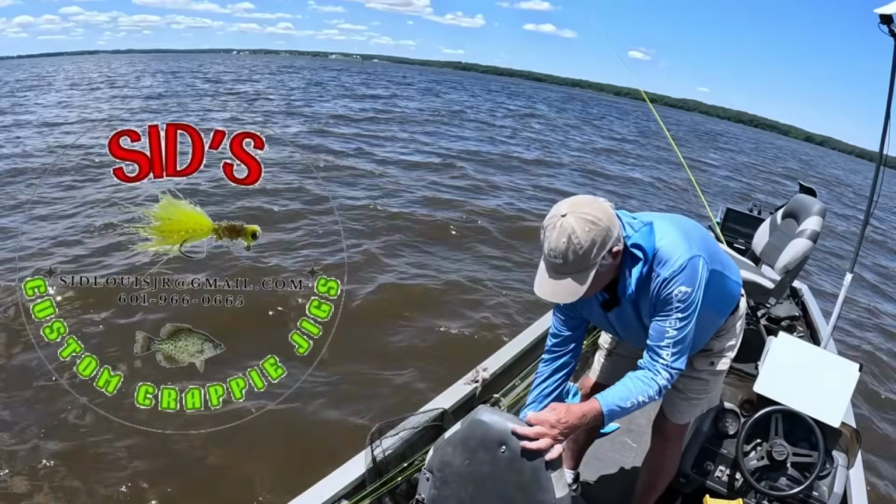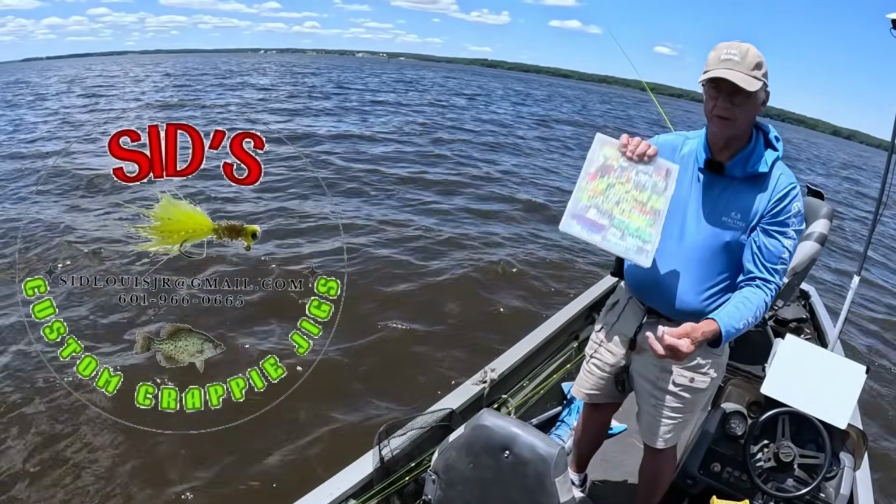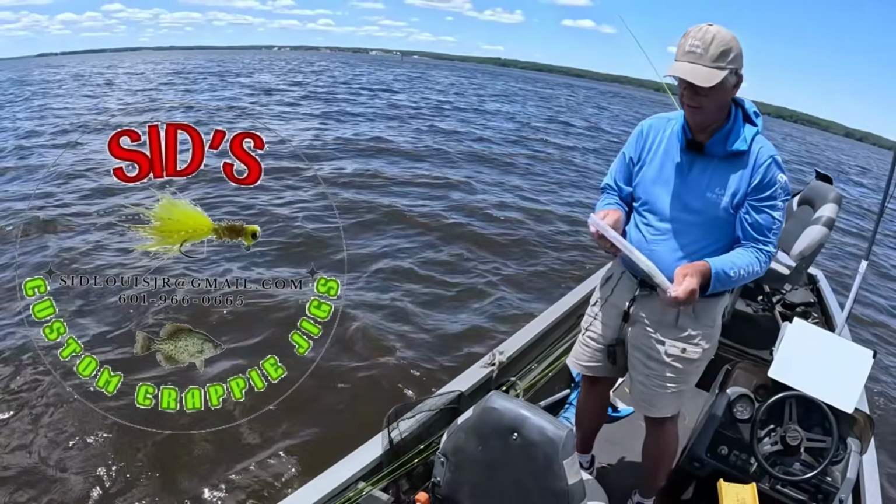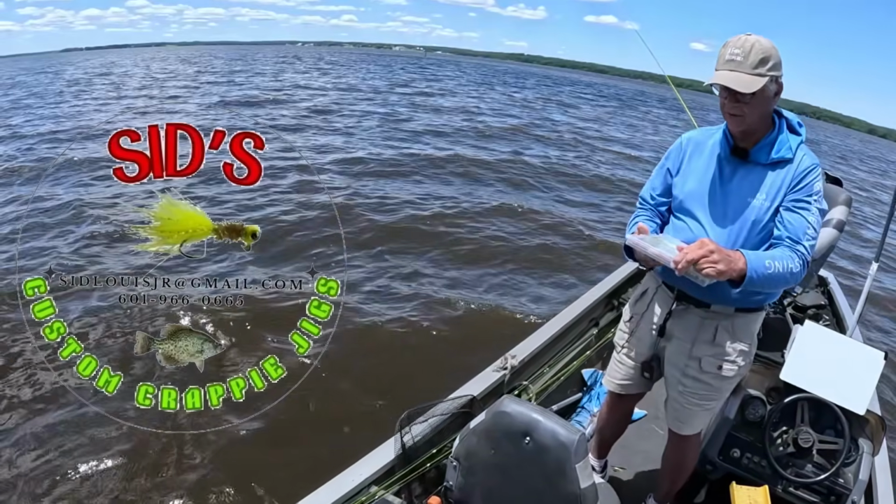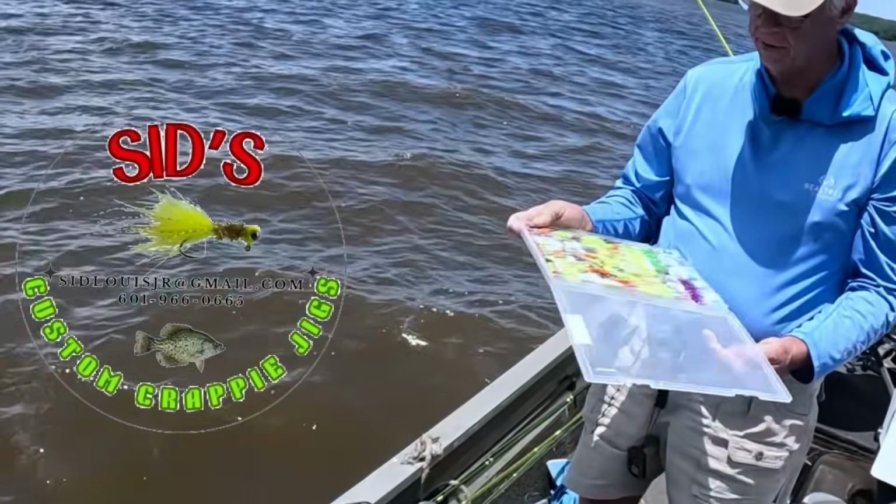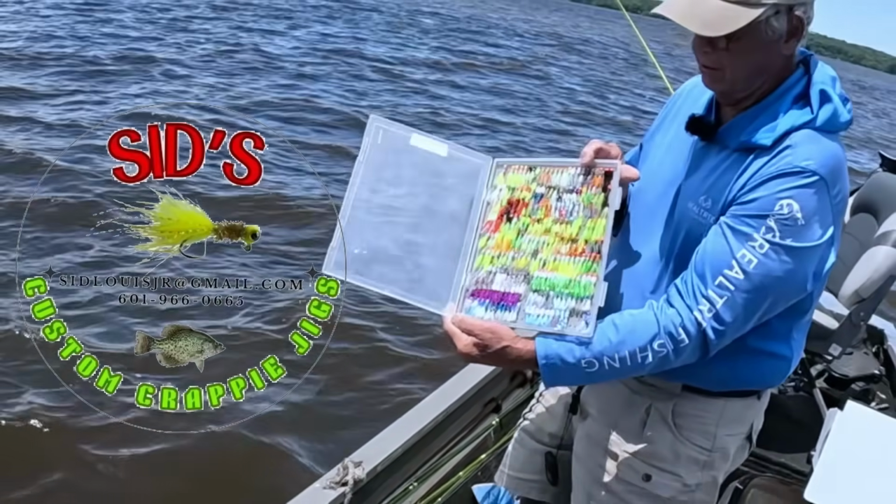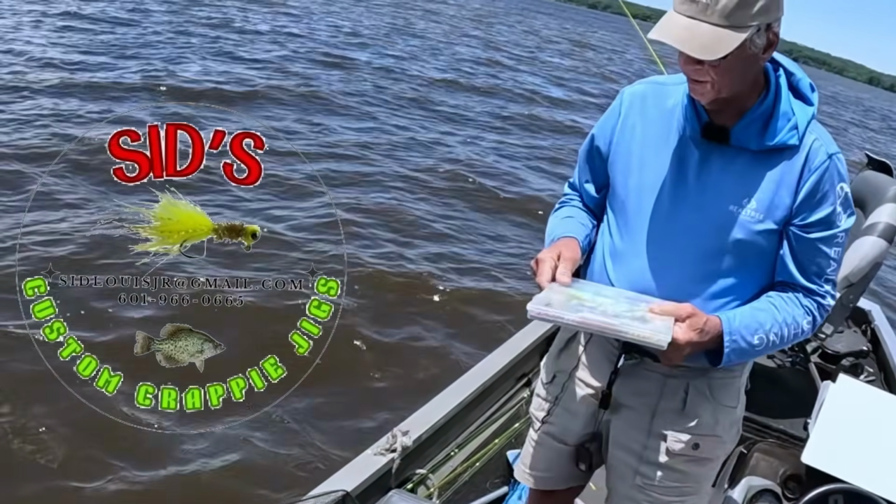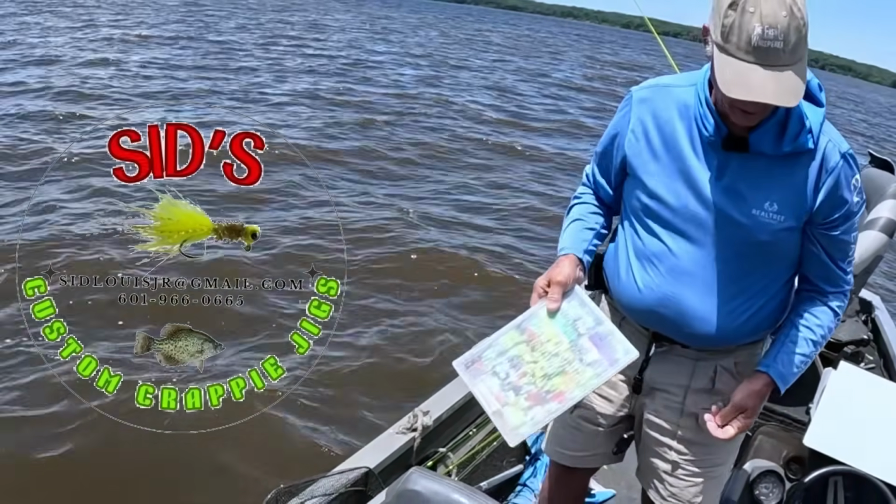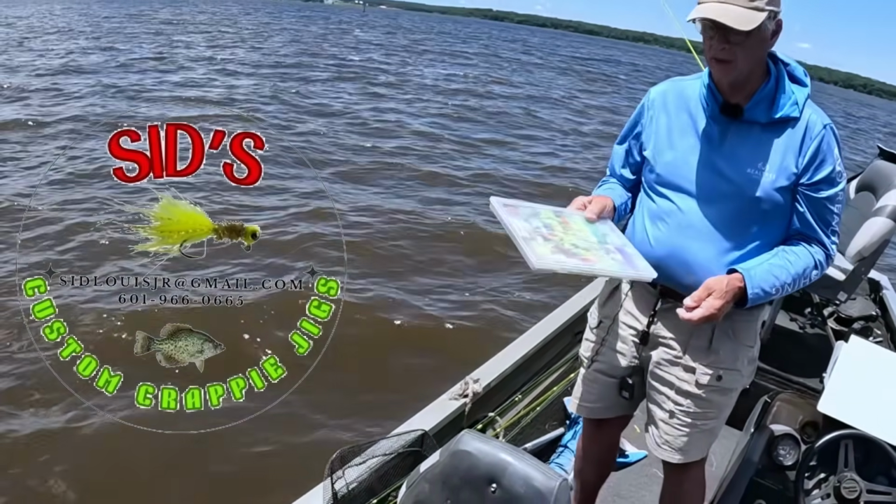Let me tell you about Sid's custom crappie jigs. This is a jig right here. This is some of the colors that he makes. When he says Sid's custom crappie jigs, that means he'll tie it in any color you want. This is just the colors that I use. You gotta have a lot of colors to go out on a day, because you never know what you're gonna need. I'm the same way with Wild Willie's plastics. I have a lot of different colors in Wild Willie's right there.